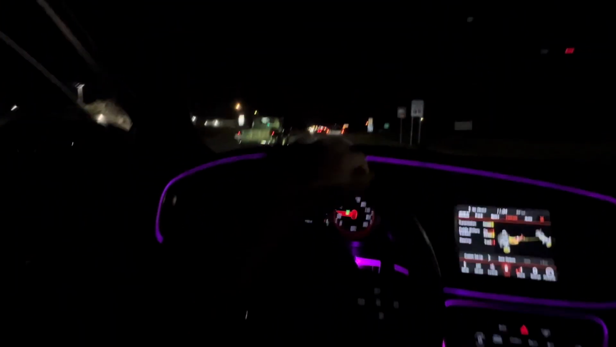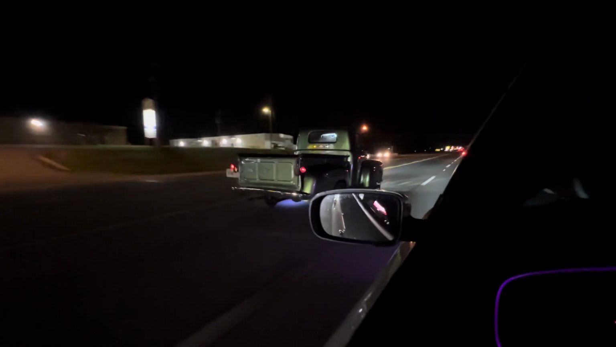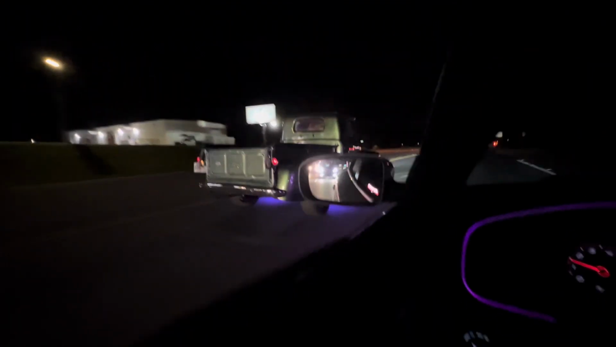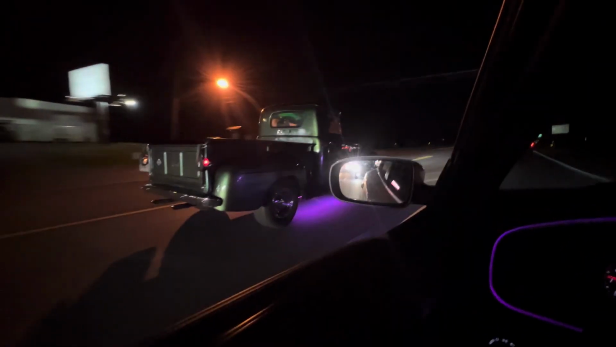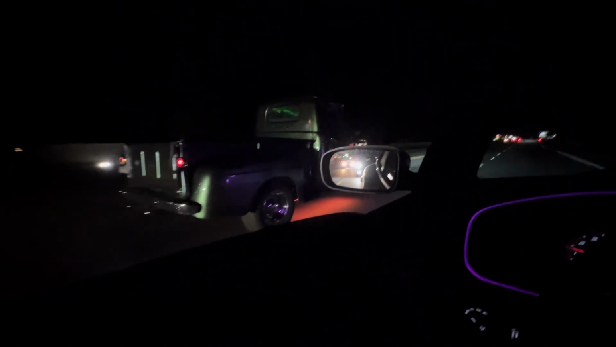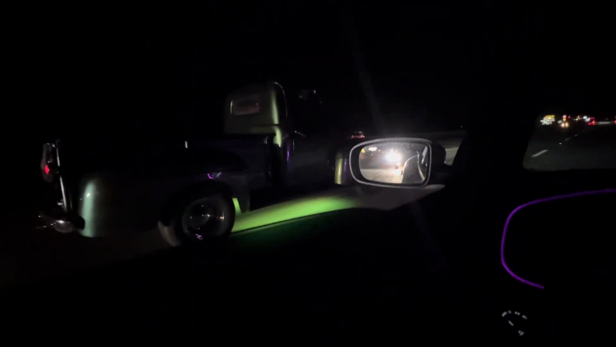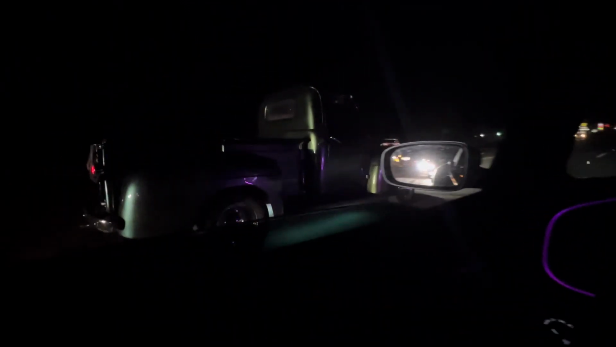My cuz got an old school, but look at that, with the underglow. Got the old school with the underglow. That's what you want to race? Been hard.